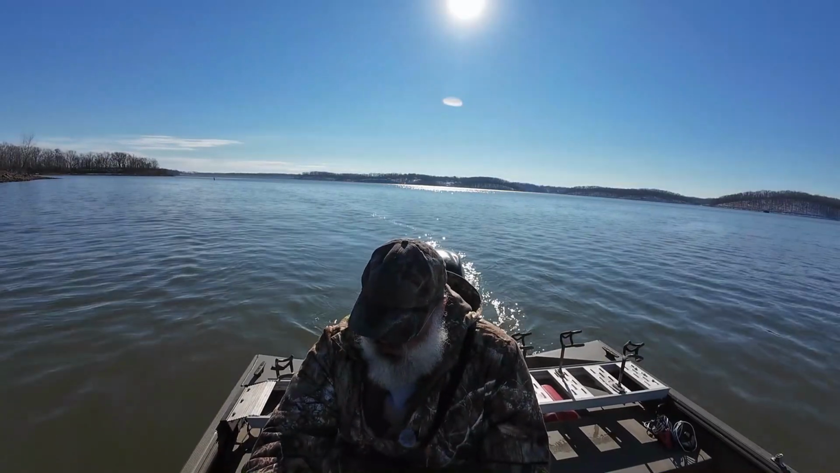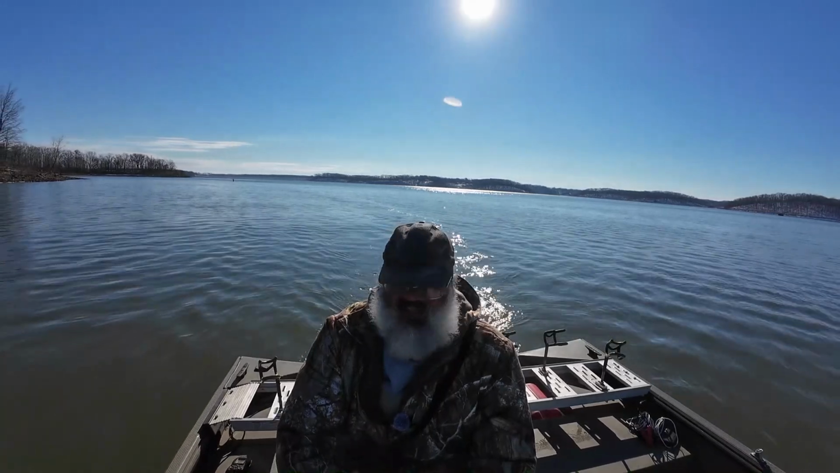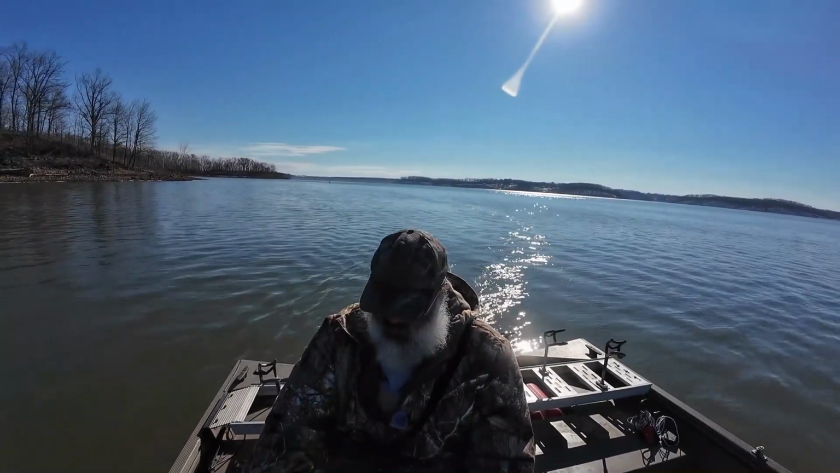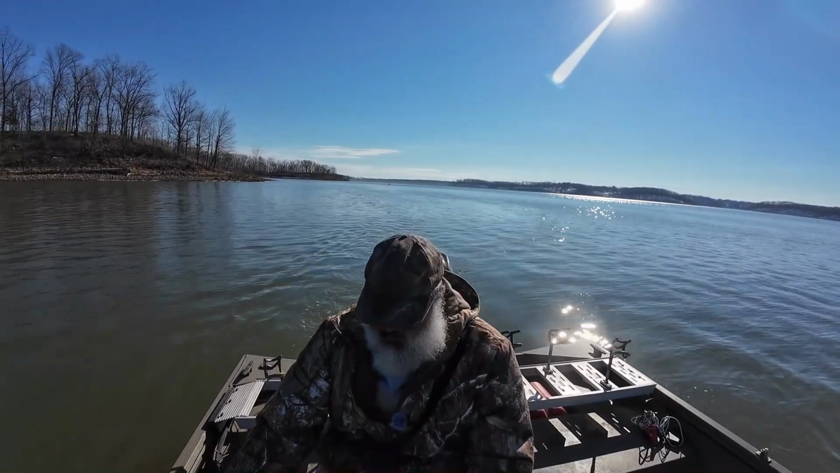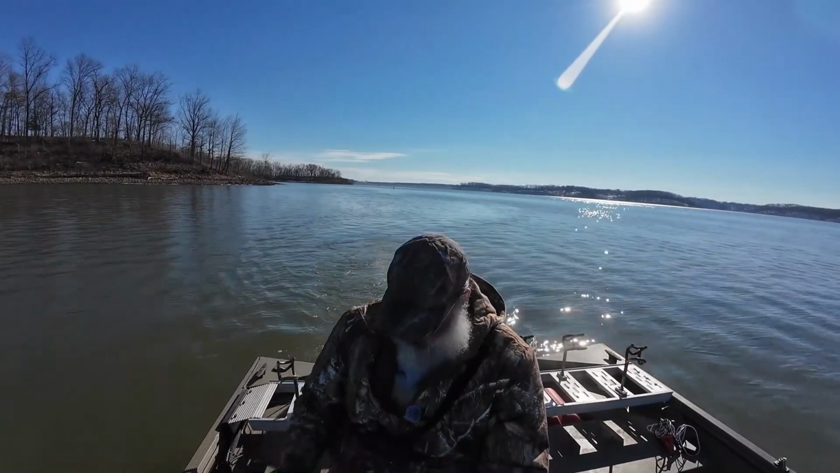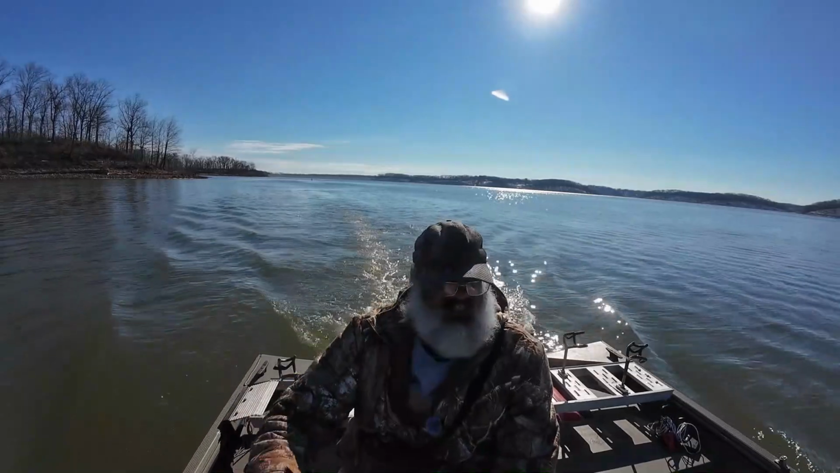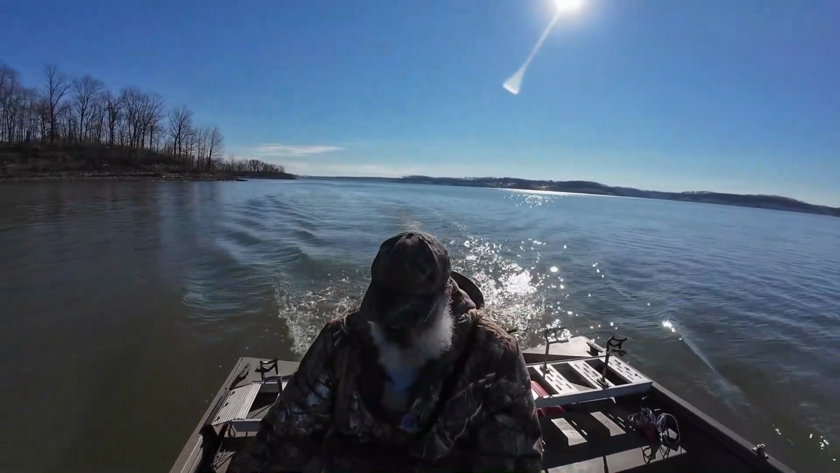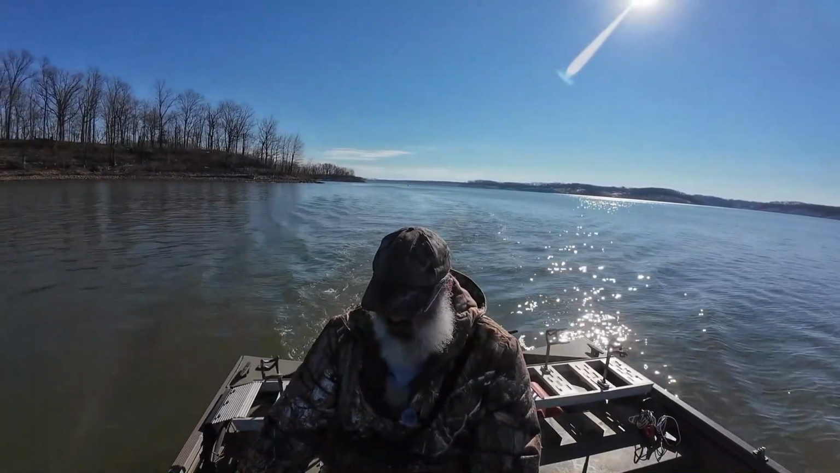They're laying around where these shad are. So I'm gonna find where this gets shallower and anchor up on it. I think I'm gonna go up just a little bit farther because the shad are getting thicker. So that's just solid shad down there. And there's a couple bigger fish right there.